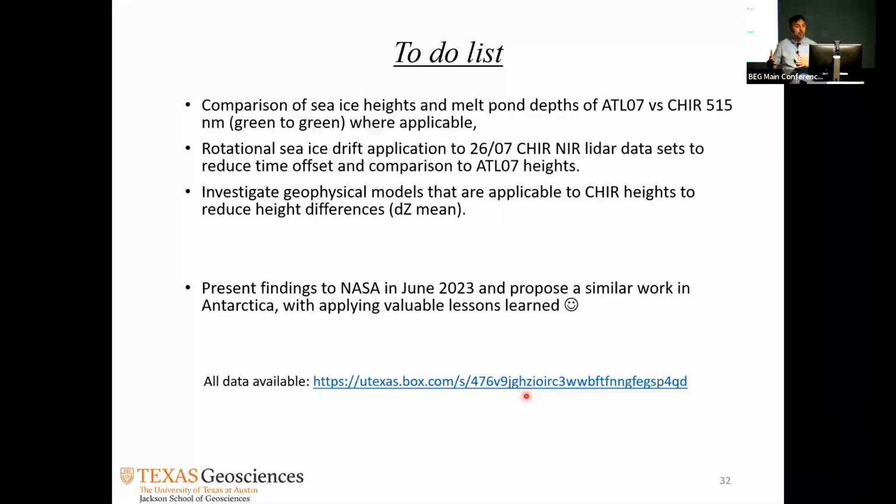And we will try to use the sea ice drift metrics that we calculated and shift some of our data, and see if we have a better match with ATLAS. I don't think it will improve anything, but just for the science of it, why not?